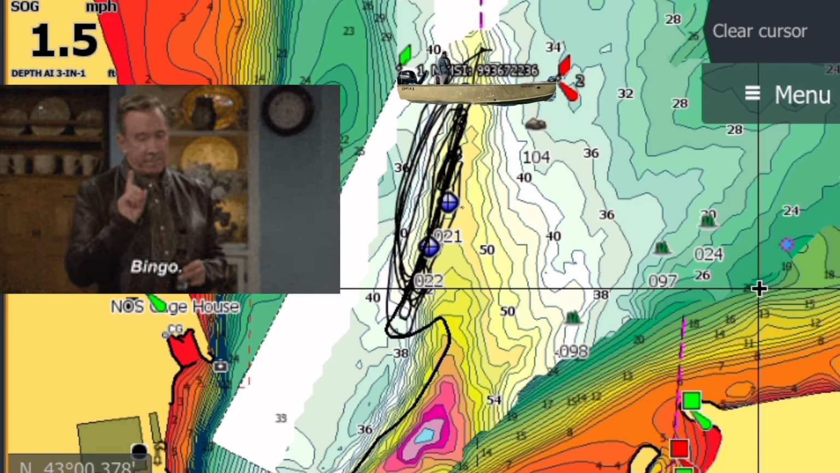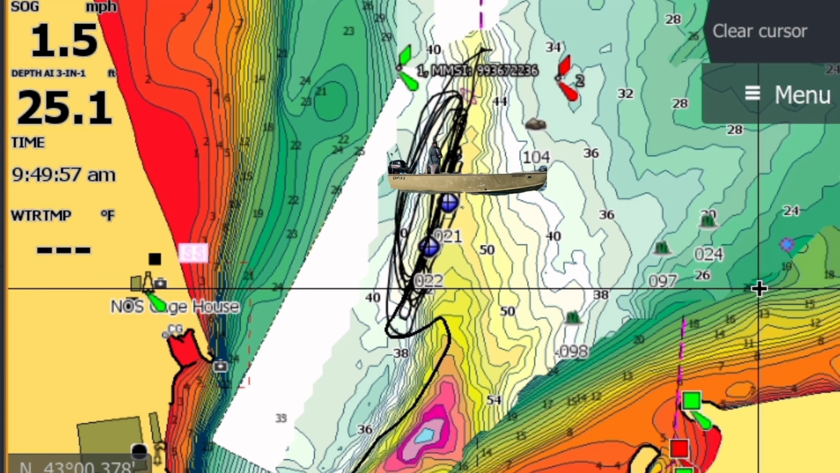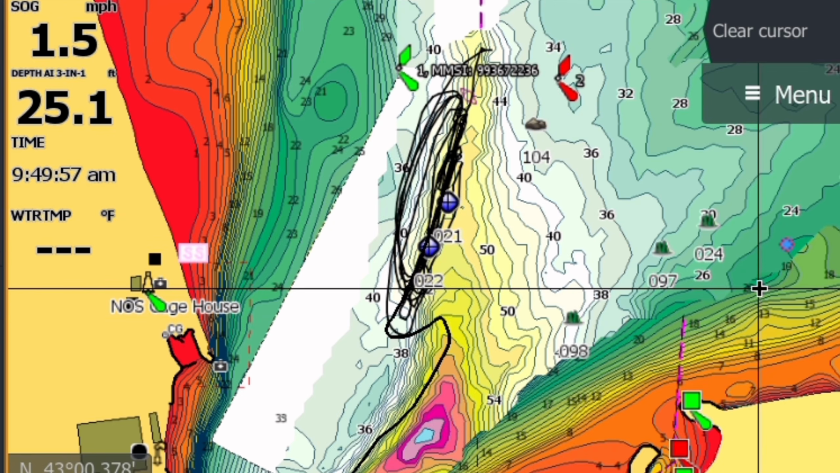And it wasn't until, and you can see there's a very clear area where I just kept going over and over. It took me a while to finally find those fish, but once I did, especially those active fish, I just kept on that same spot over and over. If I'm getting fish in that drift lane, I'll just stay in that lane until the bite dies off and the fish move around.